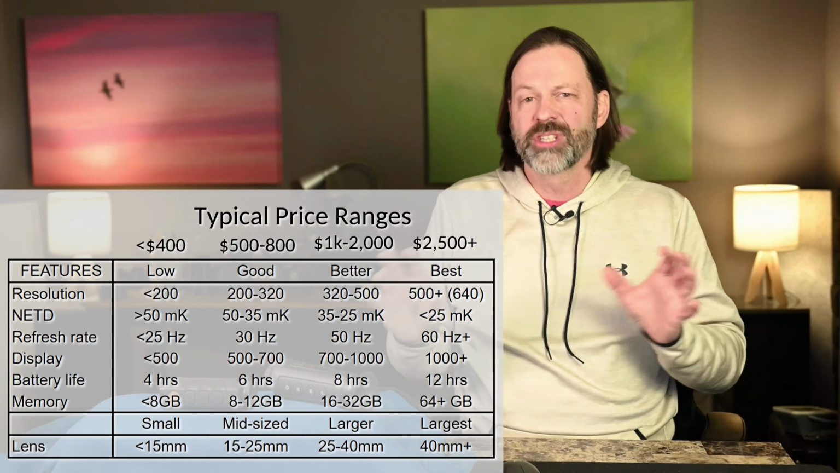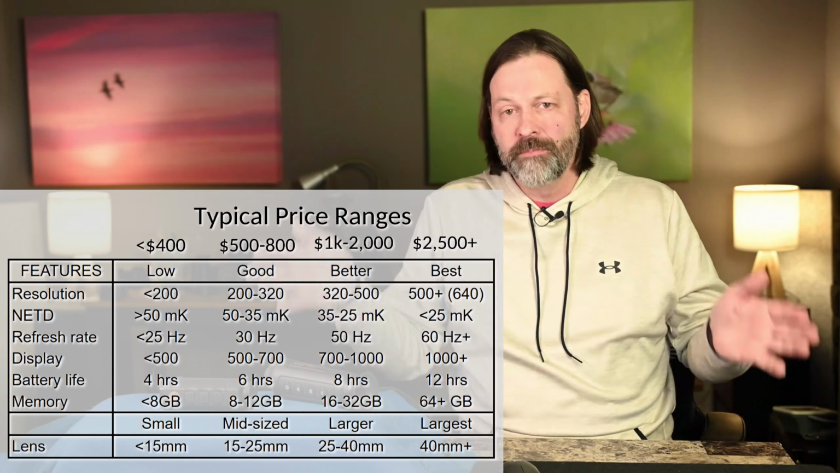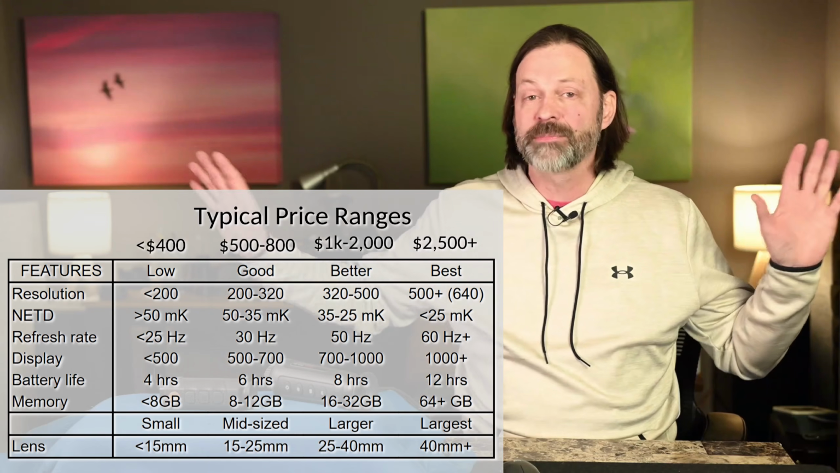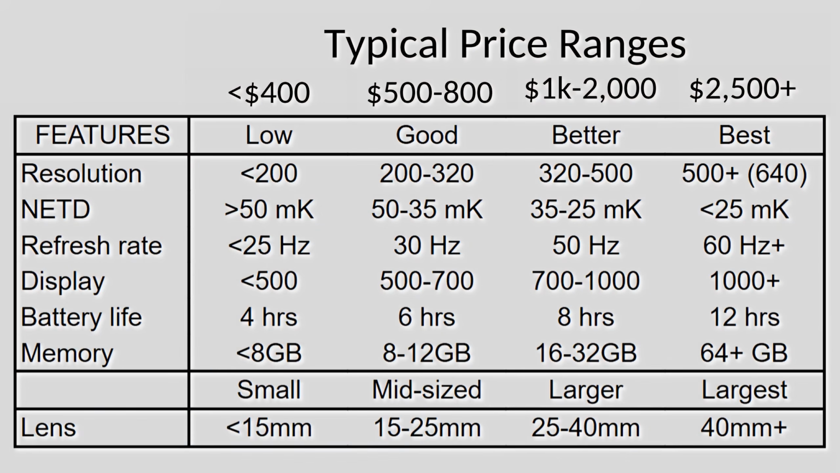And then we talked about those lenses just having a range. I'm not going to put the lenses as better or best because it's just different. I will list them as smaller to bigger and what you can expect there. And that's my chart. Listen, bookmark that if you're interested in buying lenses. Take a screenshot, save the information. I think you're going to find it very, very helpful.